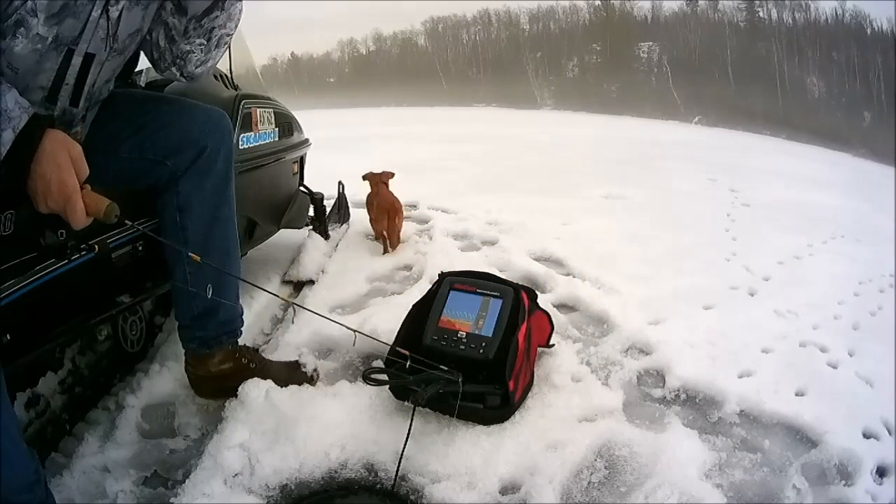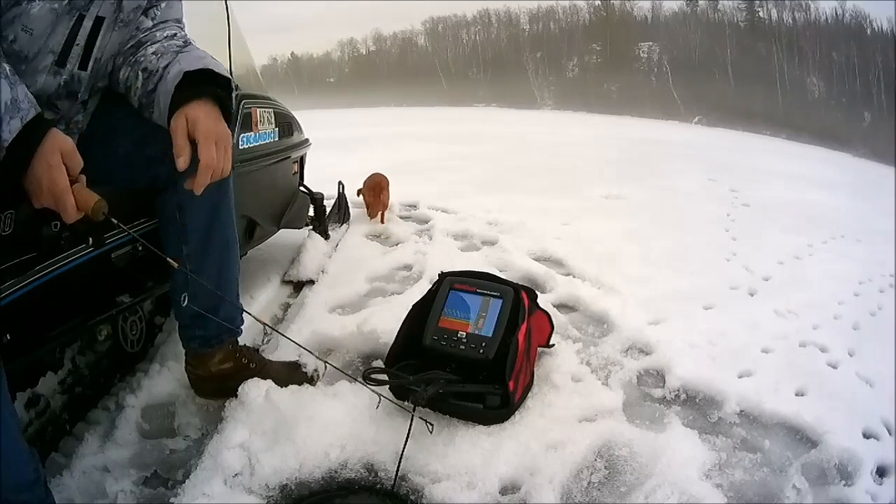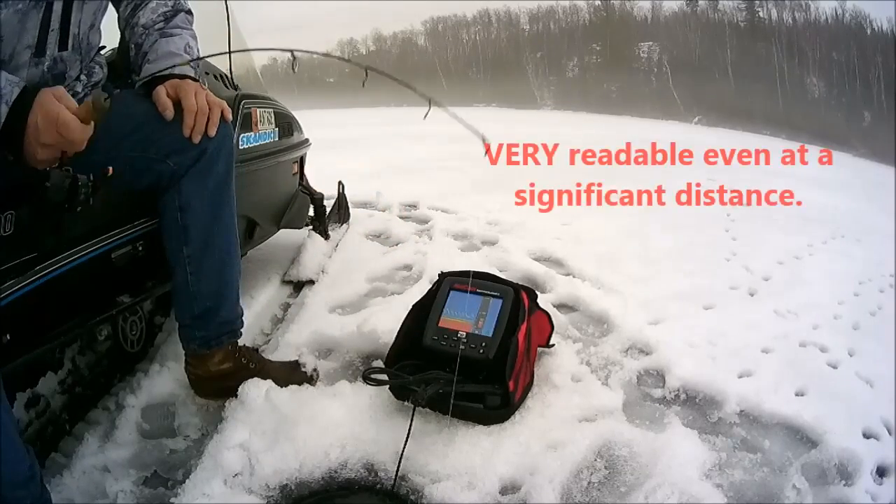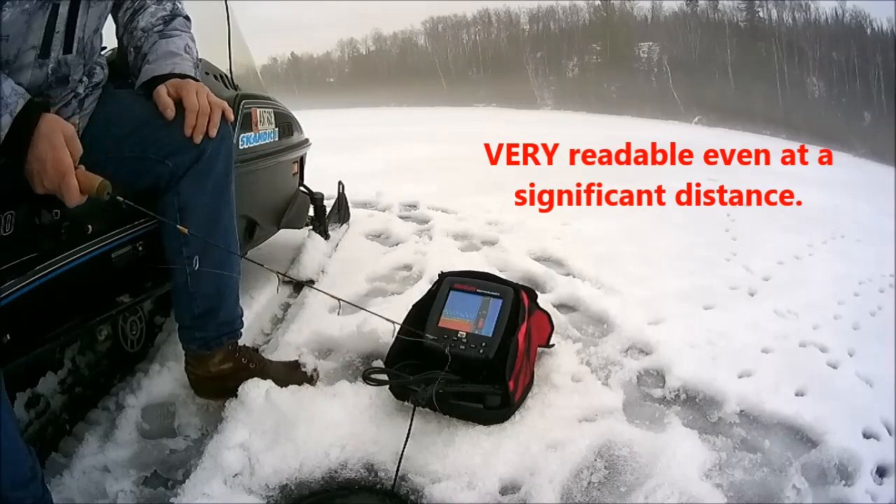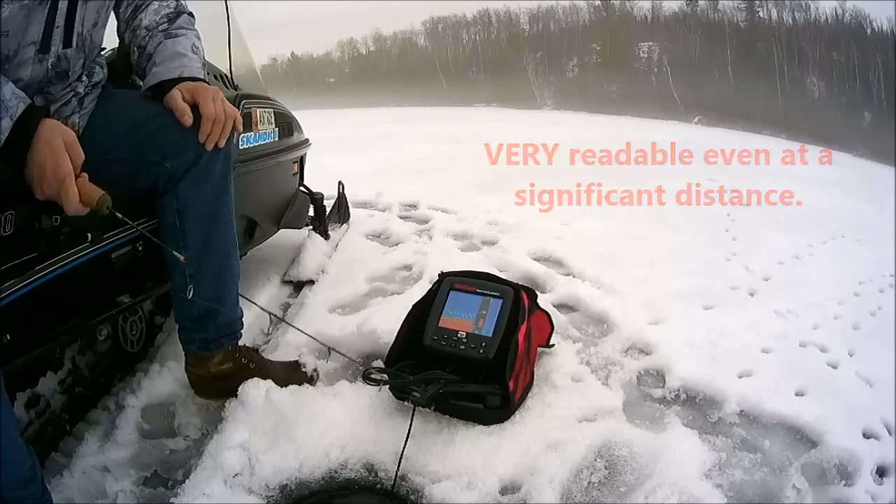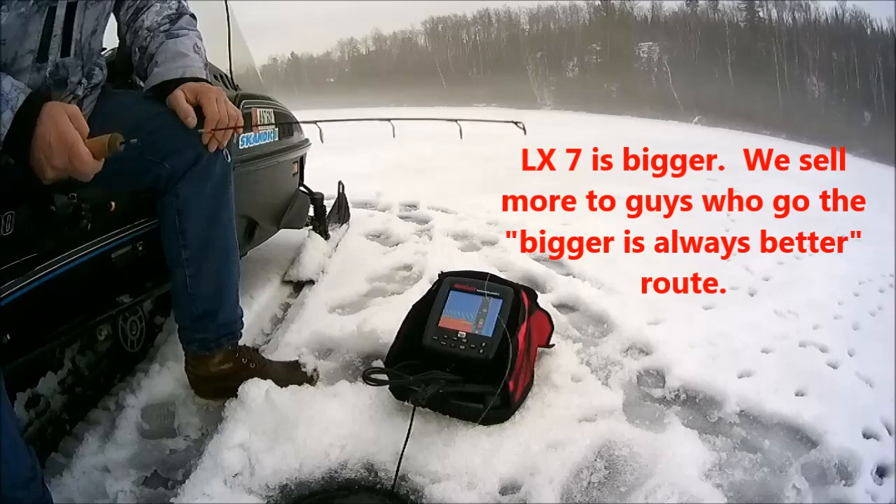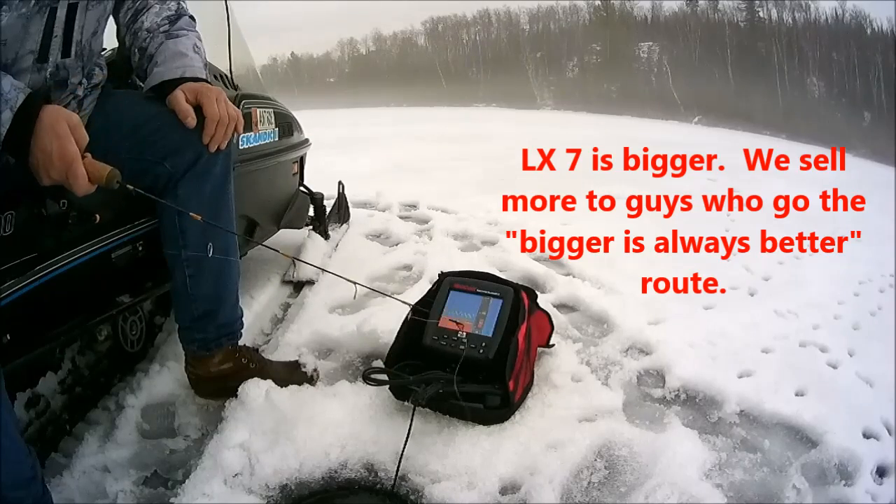But this is a Marcum LX6. My head is about 4 feet away from the grid display, 4 or 5 feet, and I have no trouble seeing that at all. They make the LX7. It's a bigger screen. It's got more power or something, but we're in 15 feet of water. This looks pretty sensitive to me. I've got the sensitivity turned down.